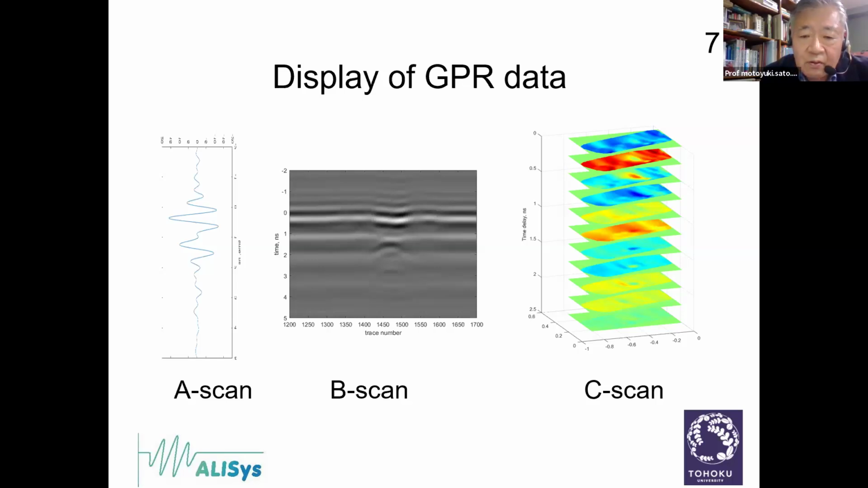The B scan is almost like a vertical profile of the subsurface structure. And if we acquire data not only along one line but along parallel lines, then if you cut the data horizontally, we can see horizontal slices. That is the third one, normally called the C scan. So the A scan is very simple, the B scan is two-dimensional, and the C scan is normally three-dimensional.